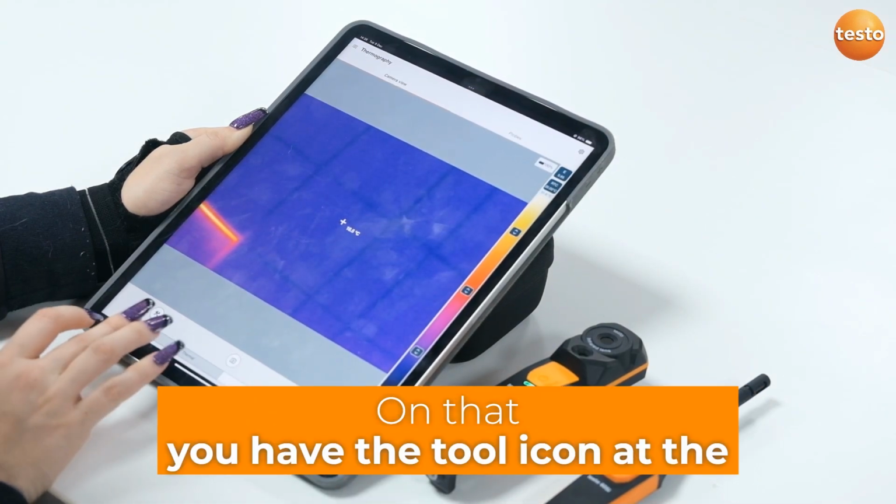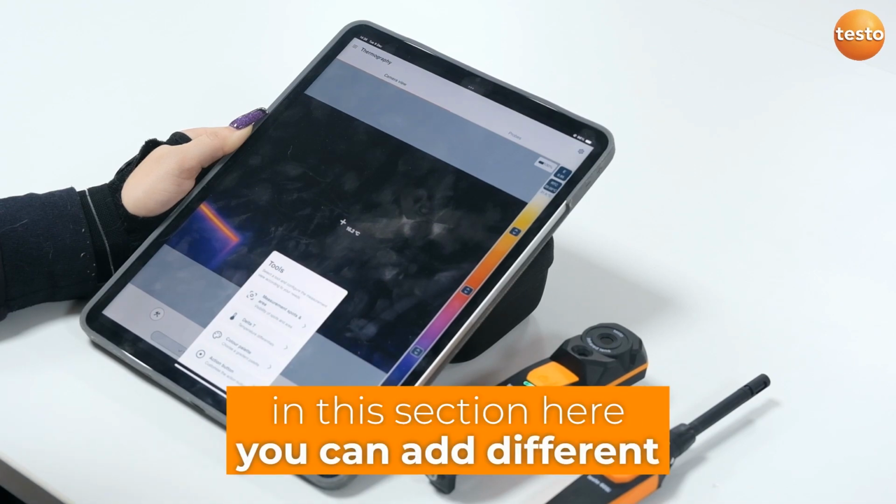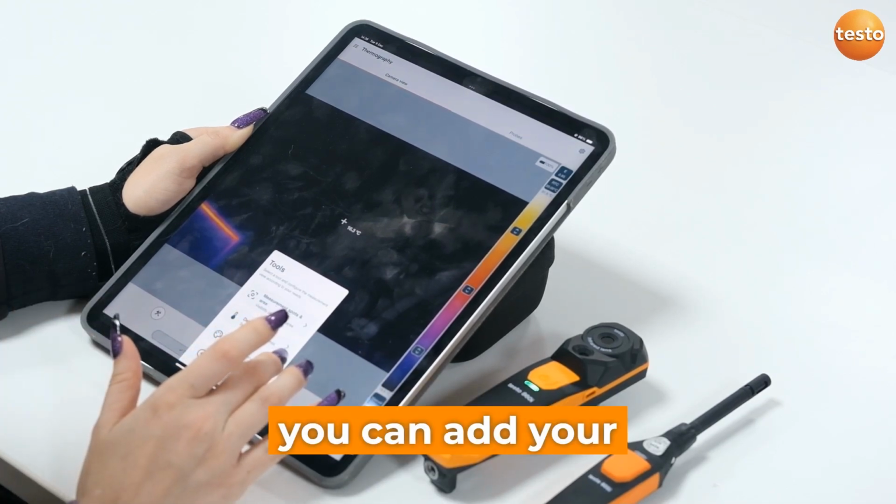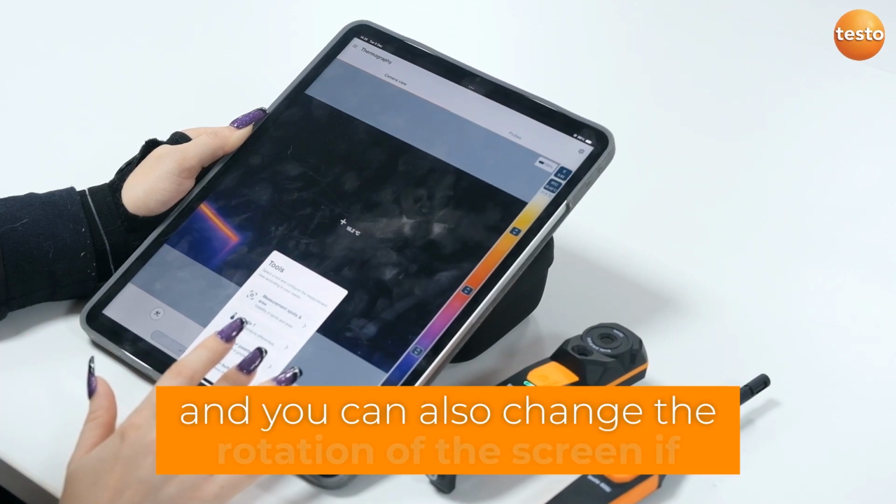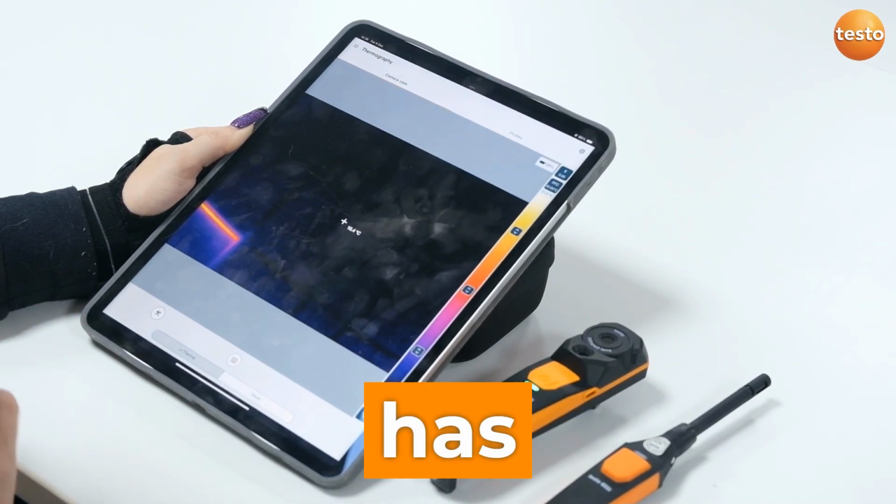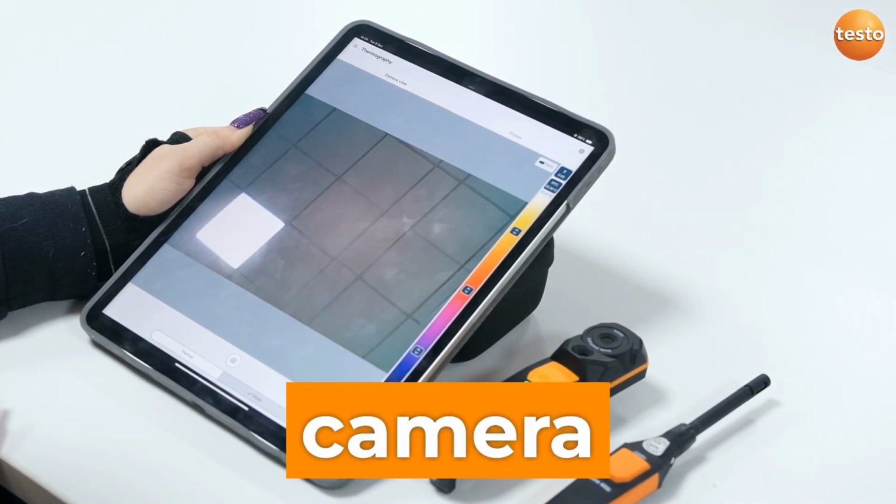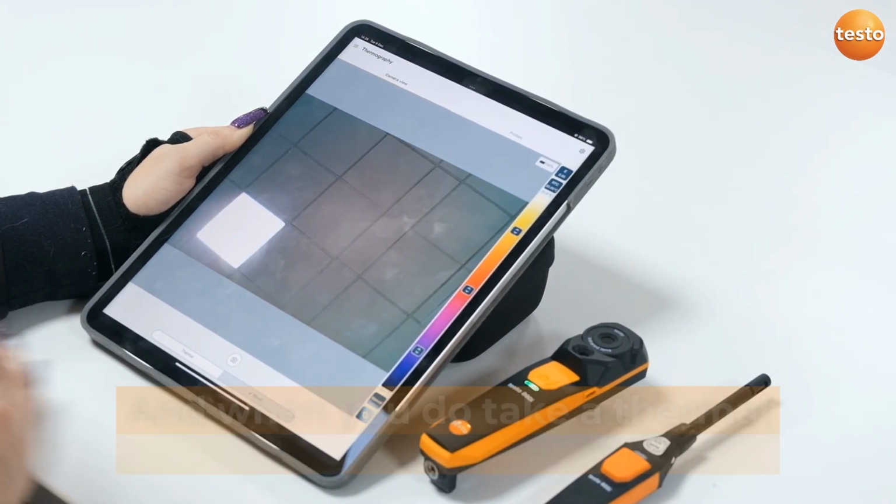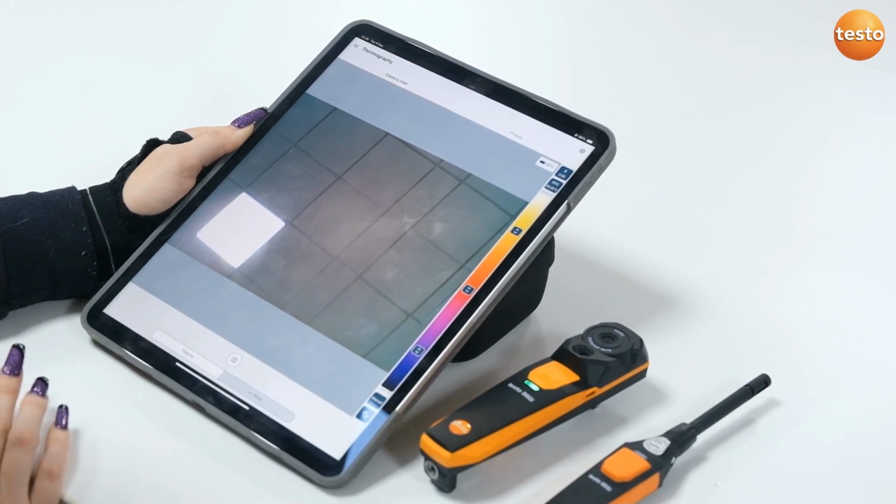And then you have the tool icon at the bottom. In this section here, you can add different measuring spots. You can add your delta T. You can also change the color palette, and you can also change the rotation of the screen if required. The 860i has two cameras in it, one which is your thermal camera, but it also has the visual camera, and you can toggle between the two of them. And when you do take a thermal image, it will capture both the thermal and the visual image for you.